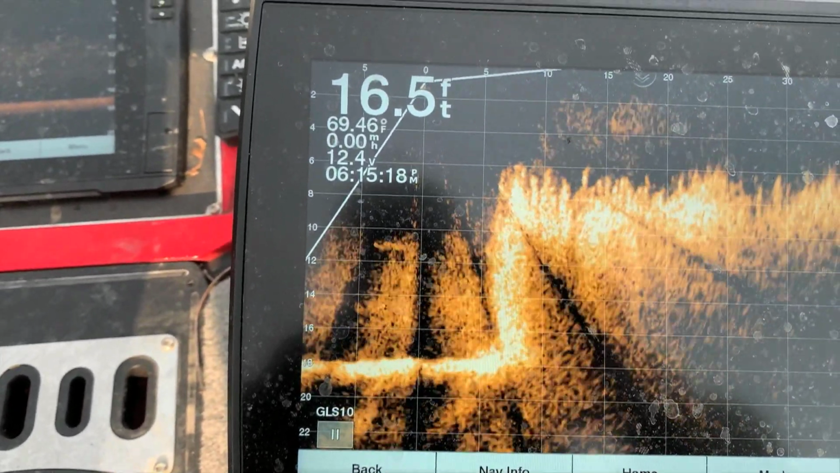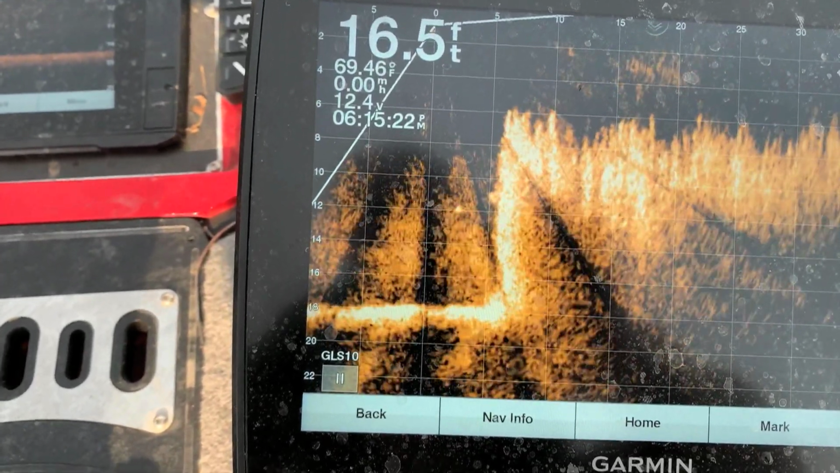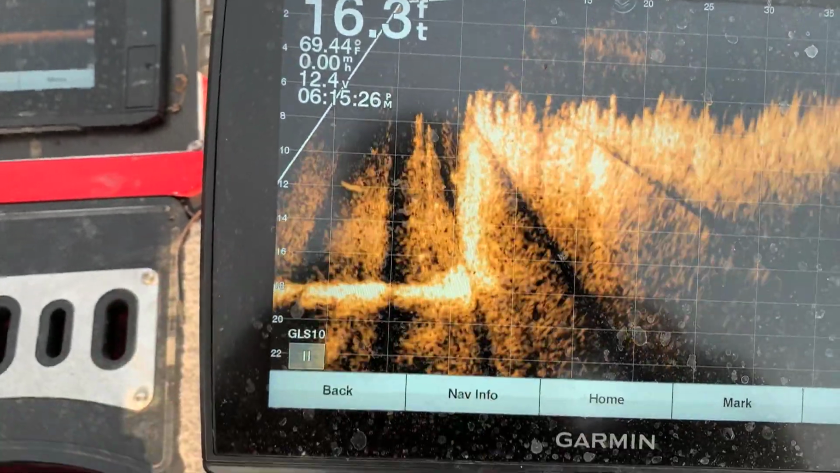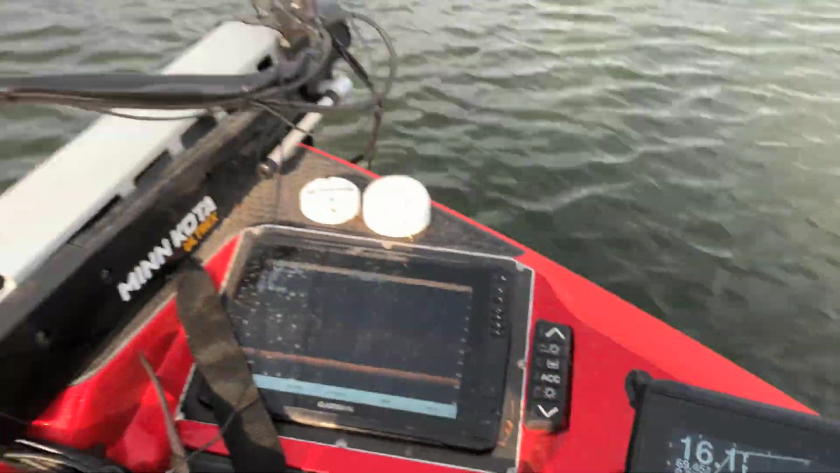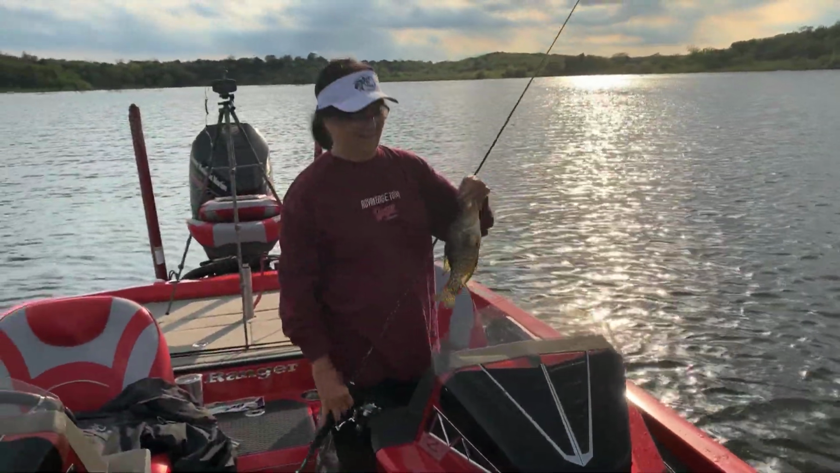But we know that where we got our spot lock, the fish are really off to our left. There's some fish out in front of us. There's one right there. There's another one just popped out of the grass. That one went back down in the grass. Here's another one back here off to the left on a bait.